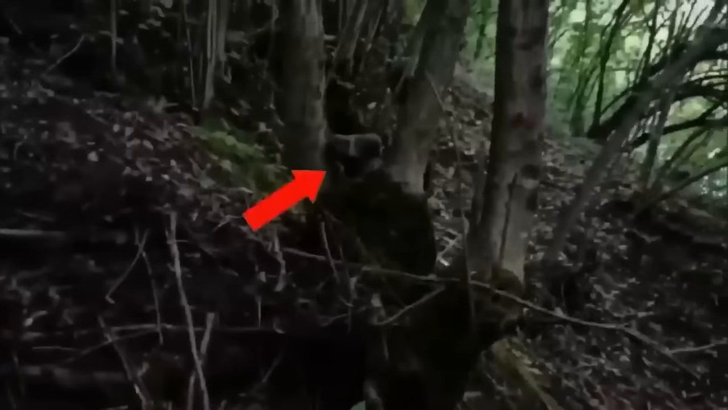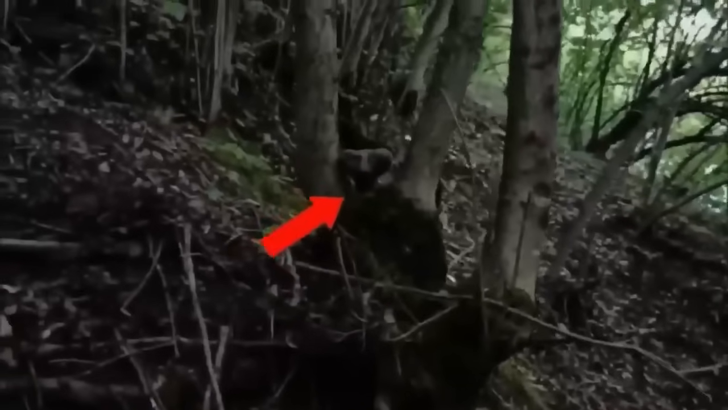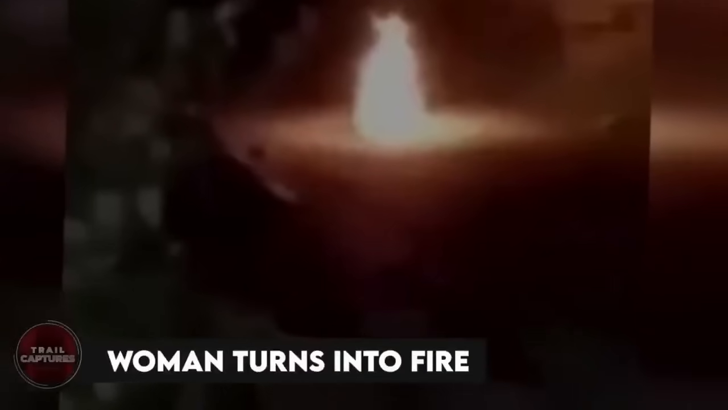It becomes clear that whatever is making those sounds isn't human. The camera shows these creepy figures moving really fast between the trees, and their eyes glow in the dark, giving you the chills.